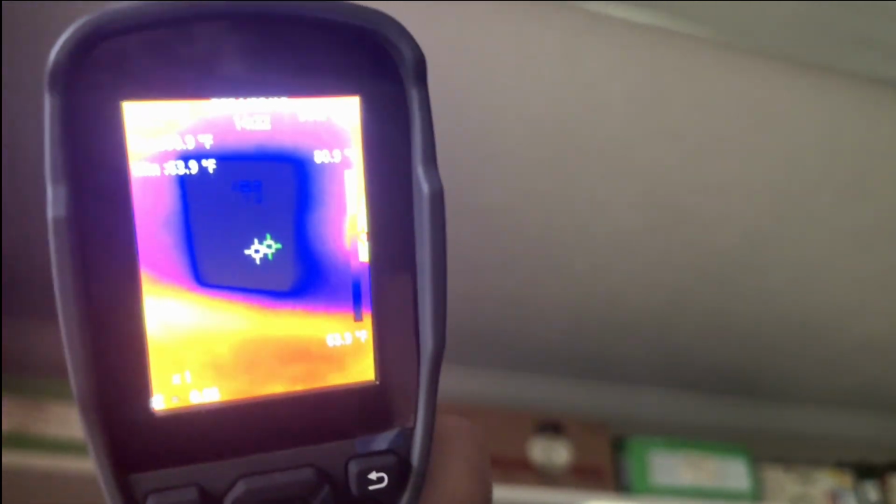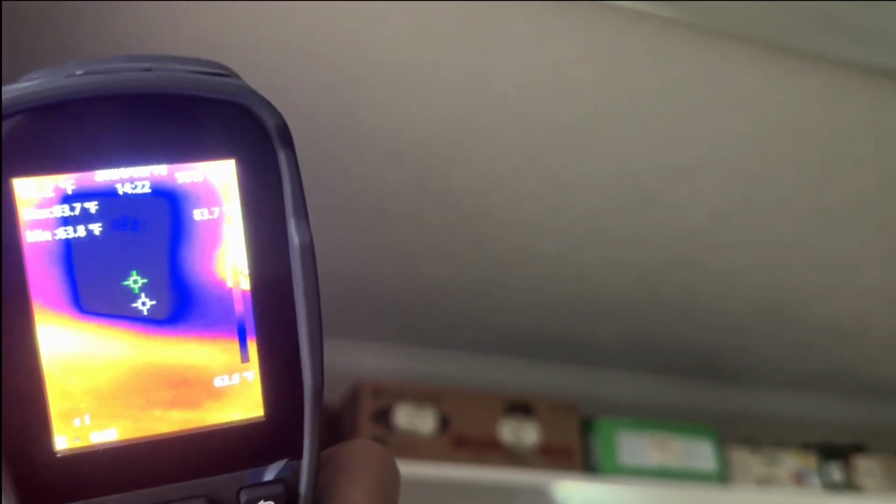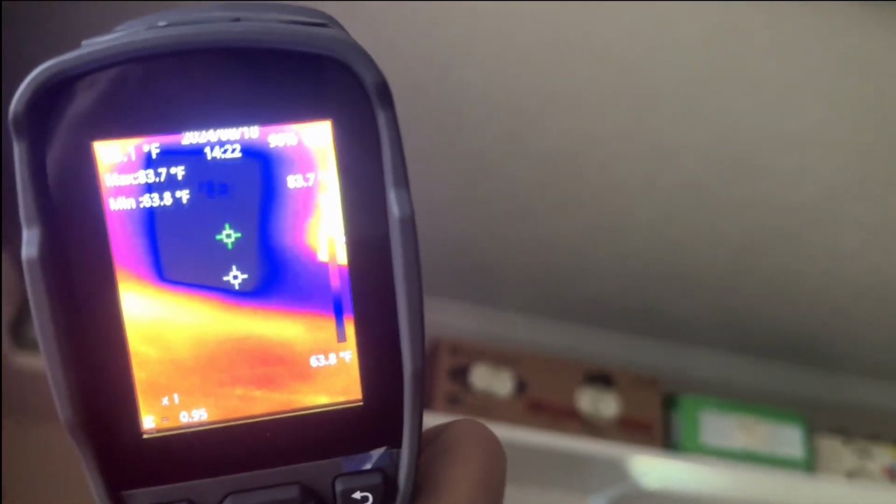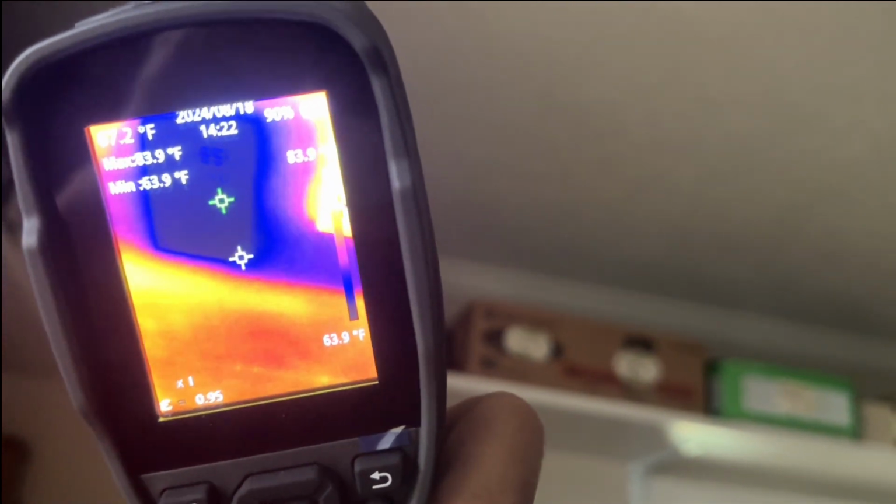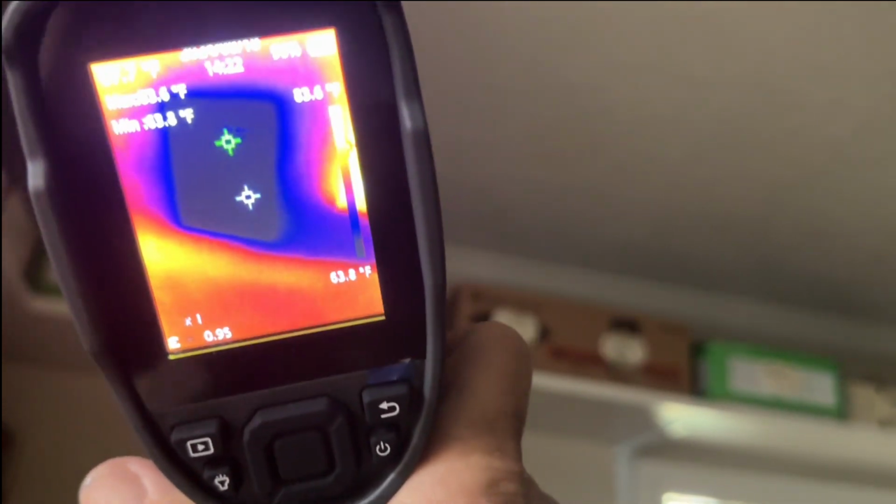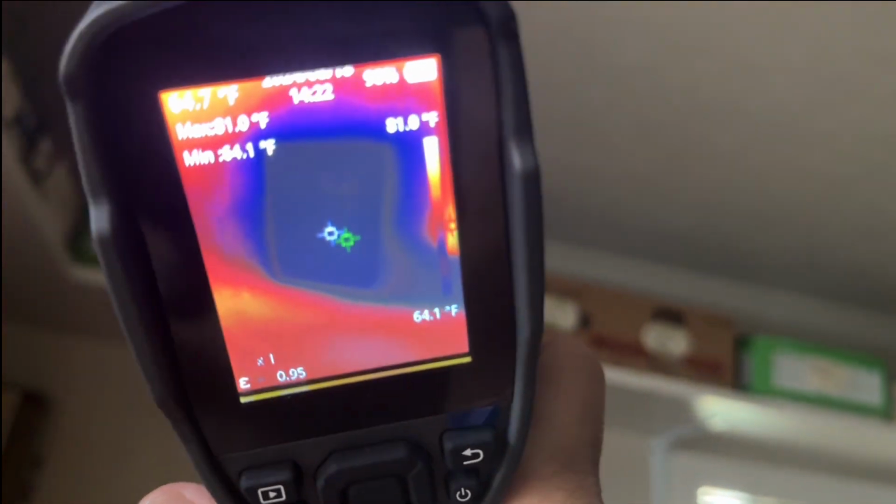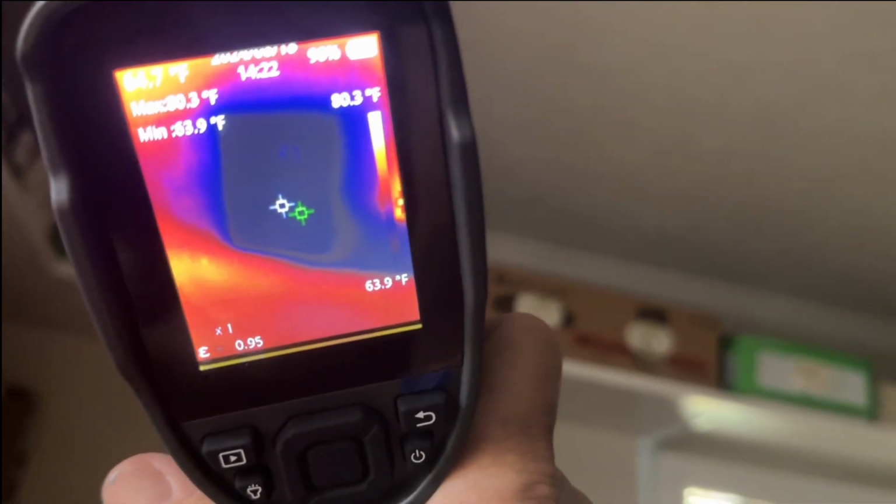So it's not that when you're looking at something with it, that it's, oh, it's hot or it's cold. You have to really look at your temperature too, because don't get confused to say, oh, it's hot, when really it's not. So I just want to bring up the difference between it's blue when it's cold, and when it gets really cold, it turns black. You see how that center turns black? And what's the temperature? And right now, that temperature is about 63 degrees from down here, shooting it.